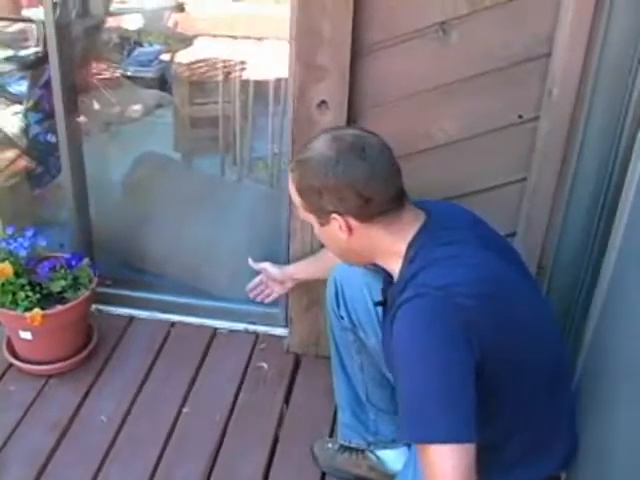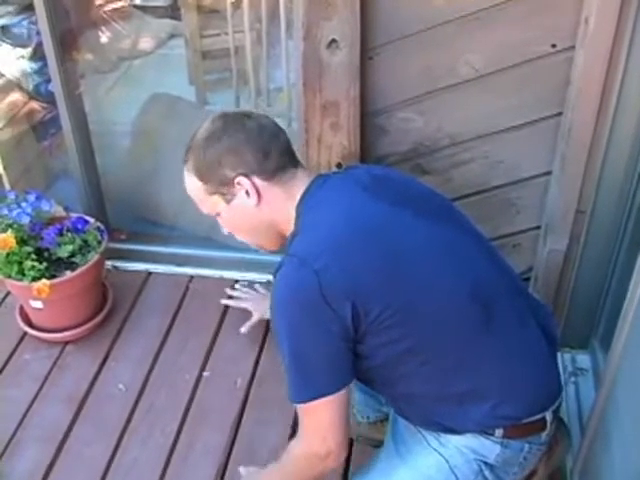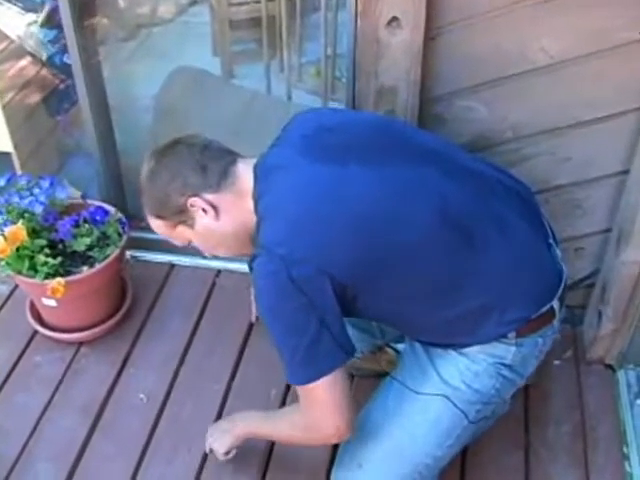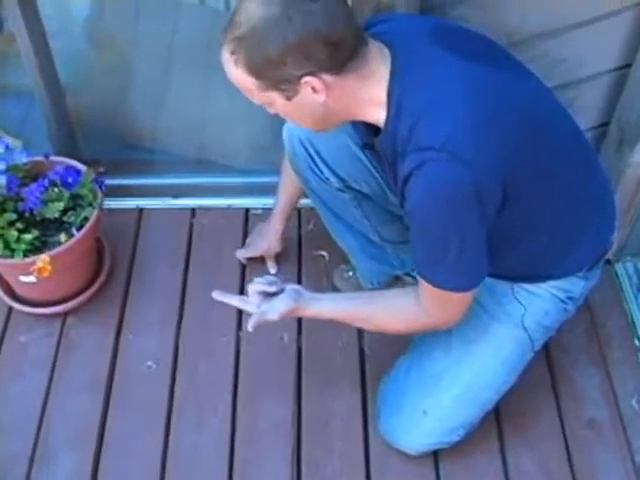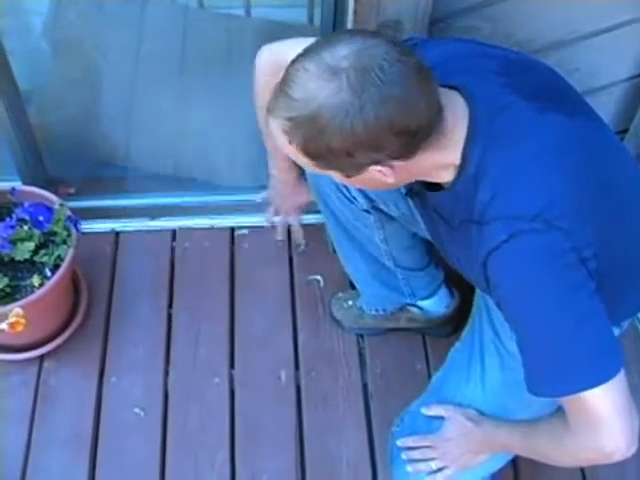Again, we have another slider door going to the deck area, and at this intersection is a critical flashing area. We're restricted from our inspection in many ways. I can see that the roofing material below is there, but I don't know what the age is, don't know what its condition is. All we know for sure is we have a water penetration problem and that it's coming from this probable area right here.